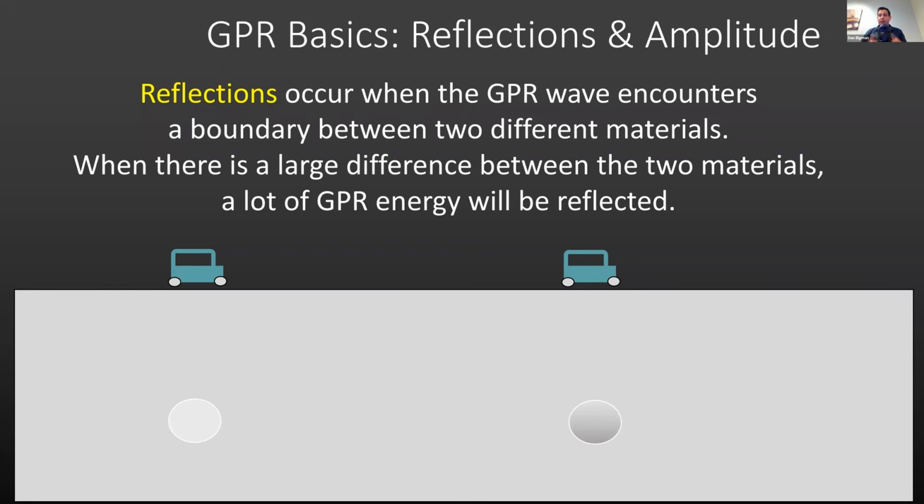So steel is very different than any material, and often steel, like a steel reinforcement or PT cable, should potentially produce a very high amplitude response, because it's hitting off of metal, steel that's embedded in concrete. The permittivities of those 2 materials are very different, and it should be really clear in the profile.